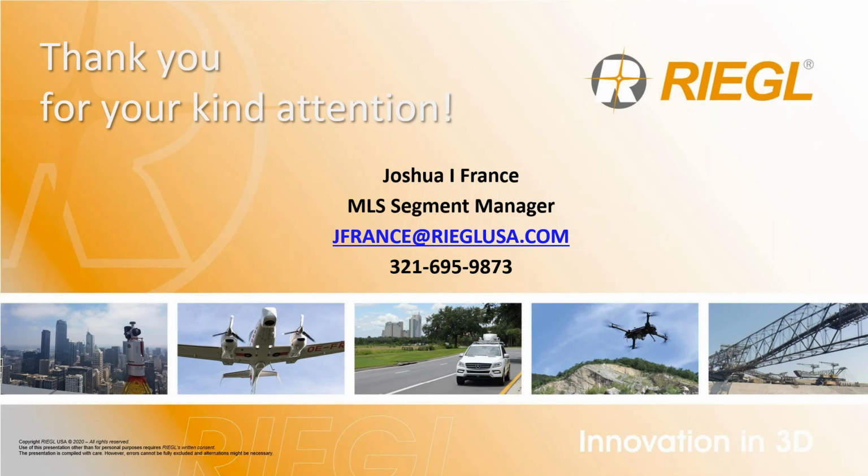Yeah, so the Ladybug imagery can also be brought right into ArcGIS. There is a workflow for that. I'd be happy to share that with you if you email me.